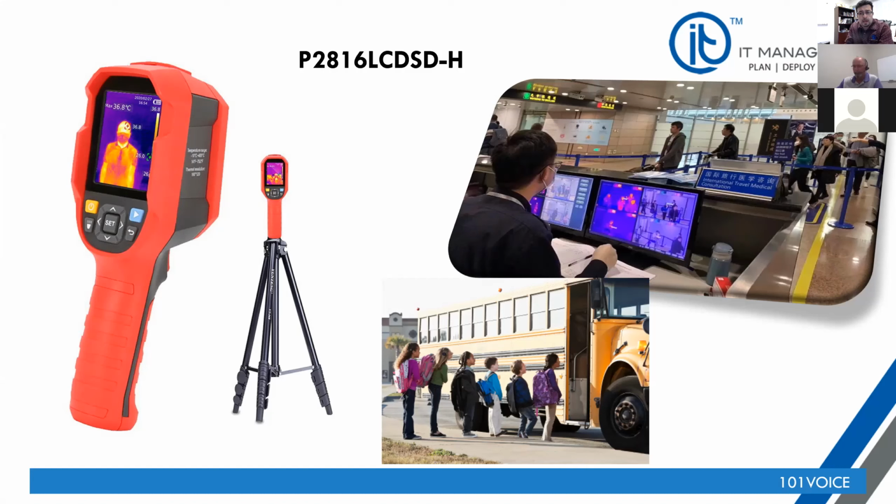Because here's the thing: if buses need to be doing screening, you don't want to add another individual just to scan folks or kids. And you don't want to get the driver to park and put the car in a safe spot, come out and screen, and then get on. What if this device is mounted to one of the poles or pillars in the bus, and as kids are stepping on the bus, onboarding, they are able to be screened.